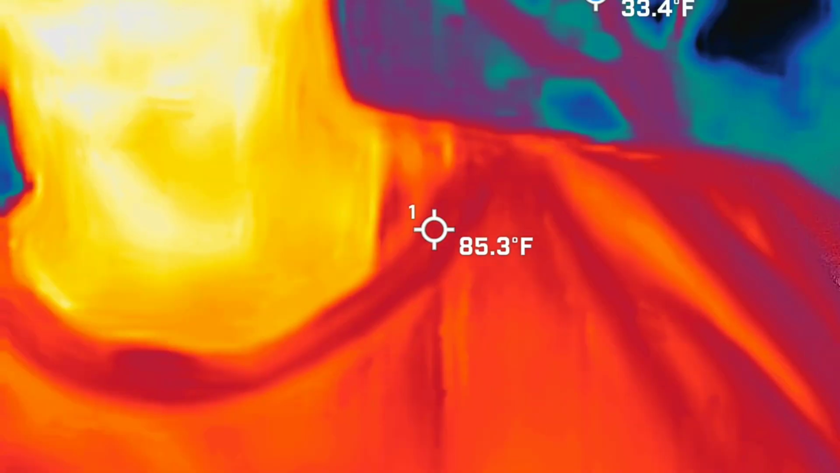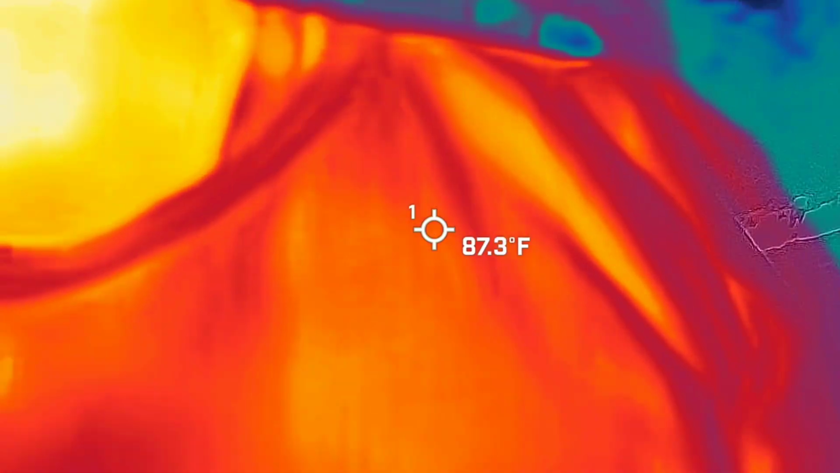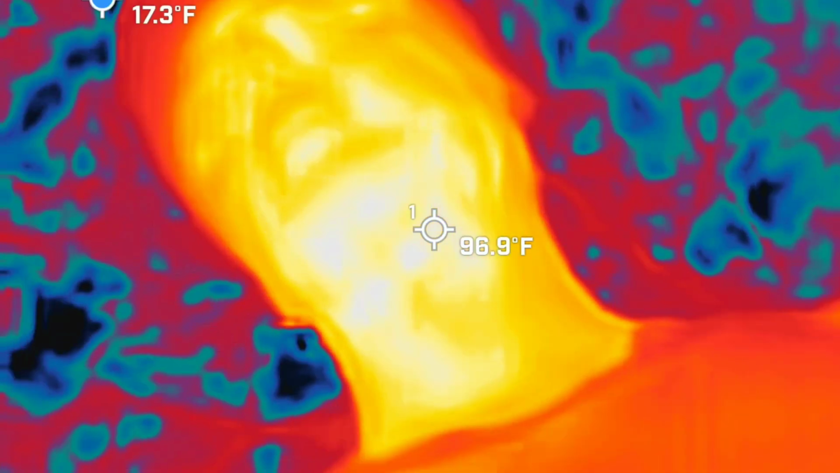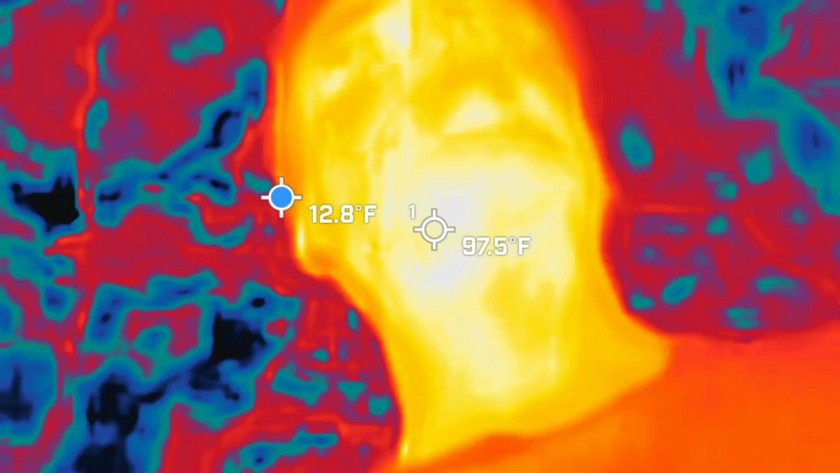So red, orange, and yellow guy. So that means I'm the warmest thing inside the frame right now. So that's kind of how this particular camera works. What we're looking for are blue and black to either start taking shape or to start moving on its own. So when I say taking shape, I want heads, shoulders, moving arms and legs. Like that's the kind of mentality of what I'm looking for.